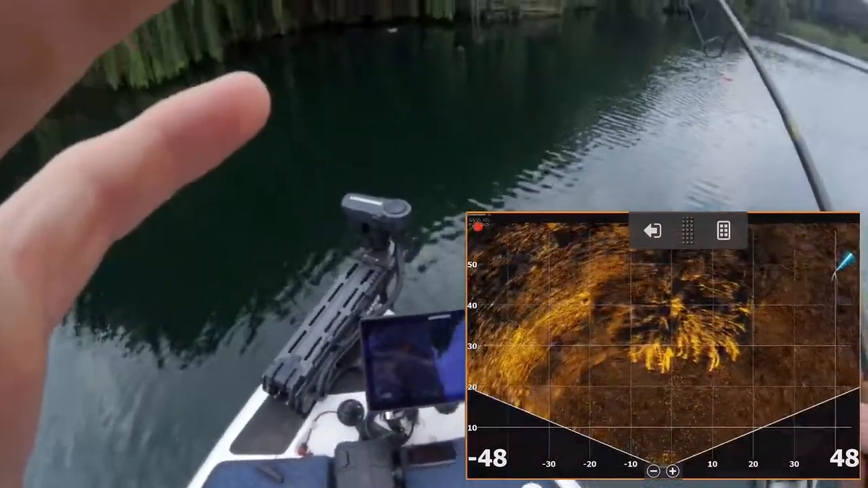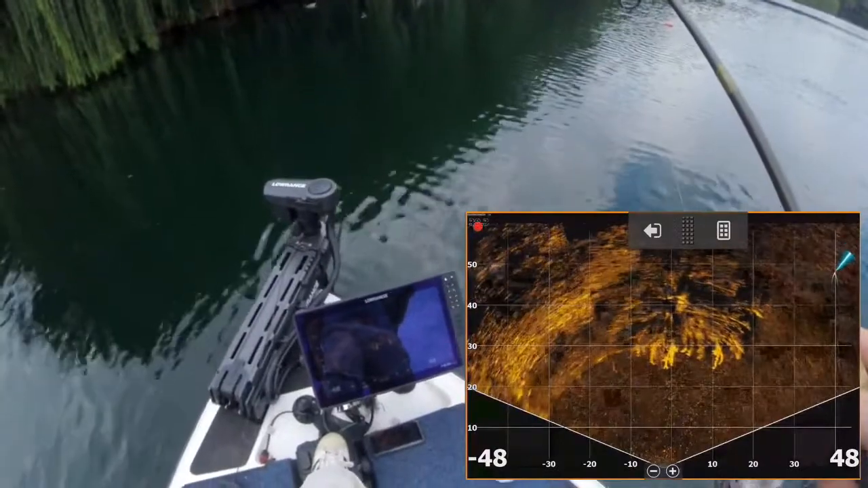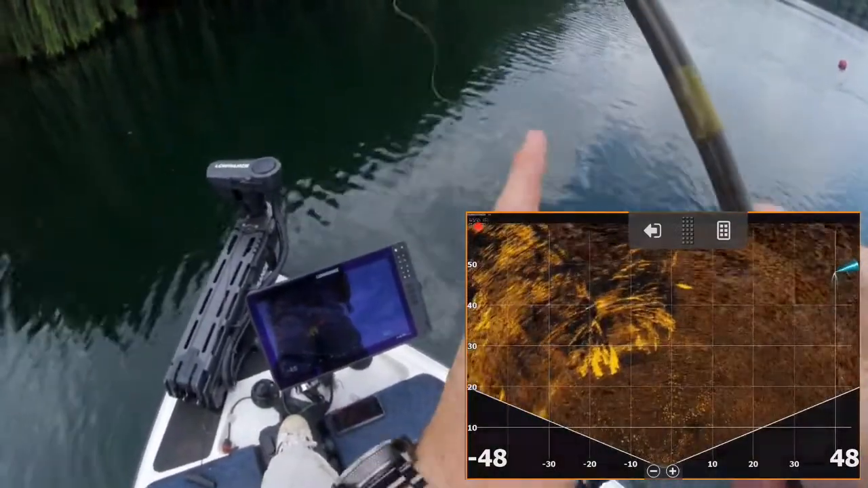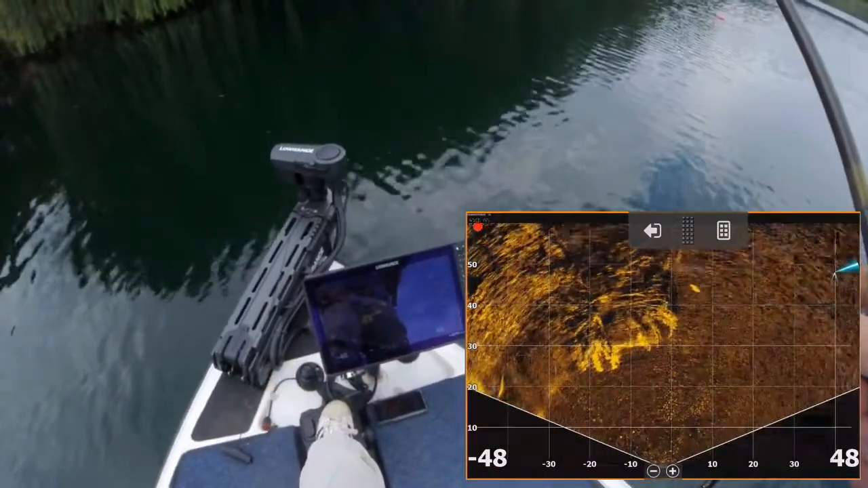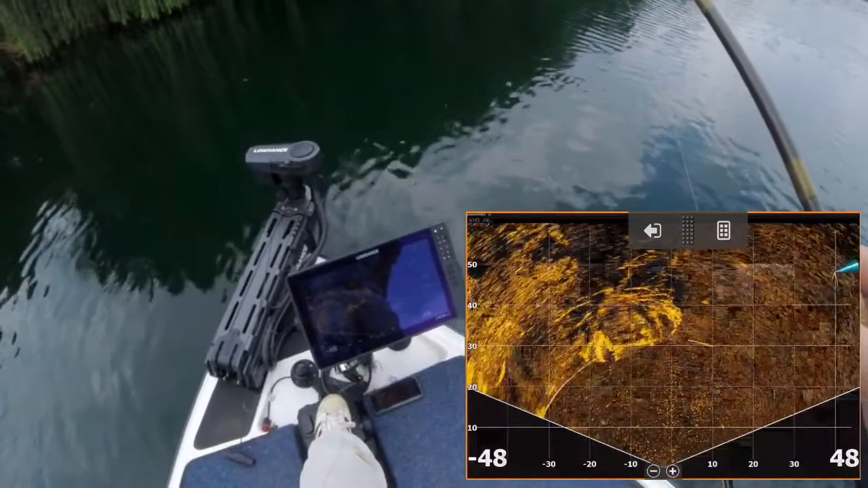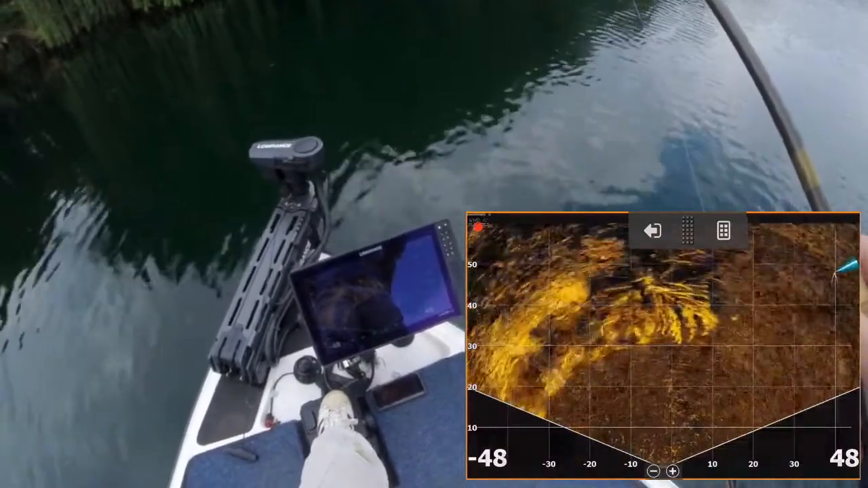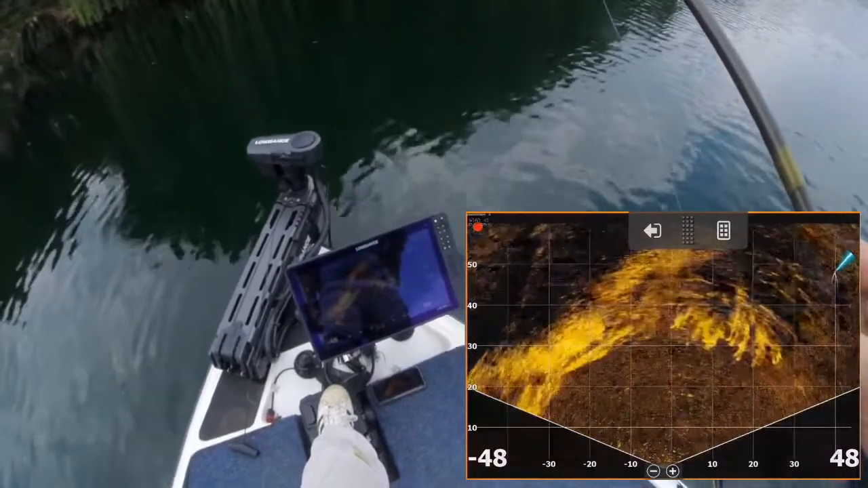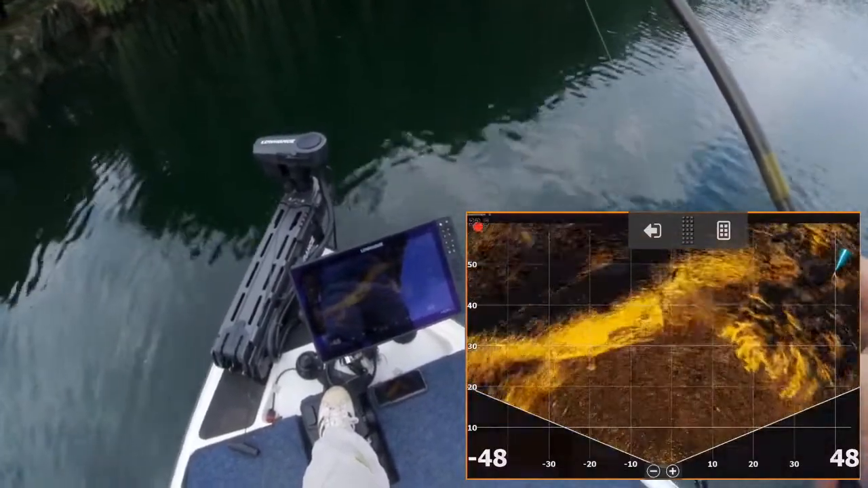Now, with the way that it's mounted, as I turn my trolling motor, I'm directing that beam. So now I'm pointed quite far to the right, and you can see there's a rather large carp just on the other side of that tree swimming away. Now I can turn my trolling motor and scan the area, looking for more fish and more structure.